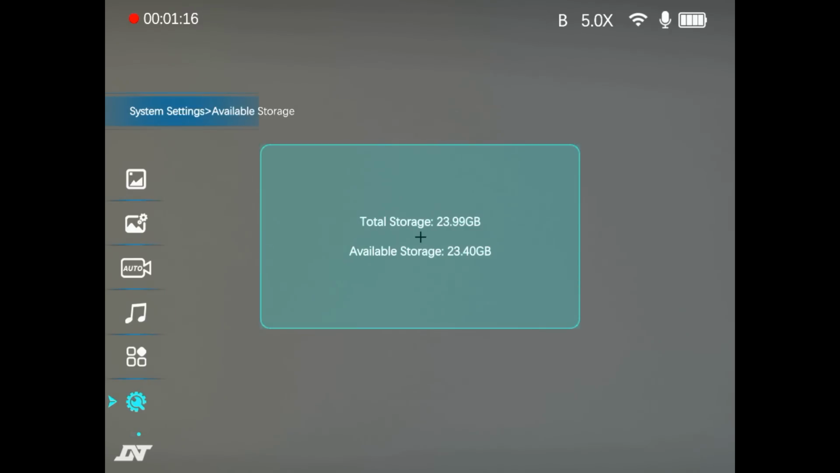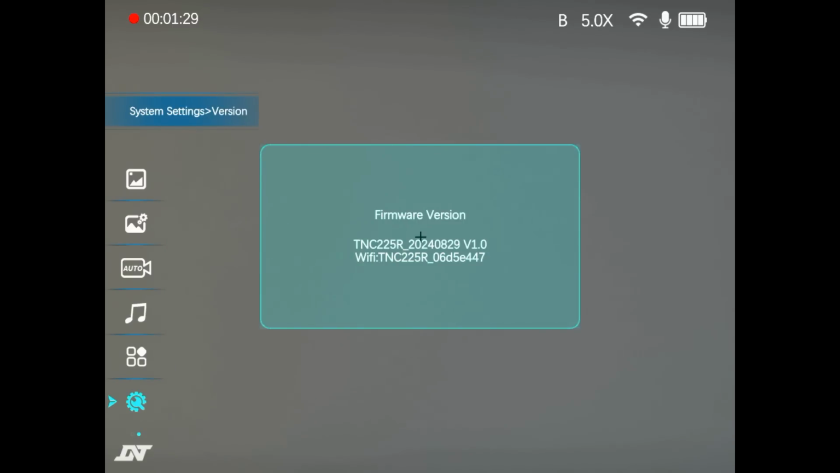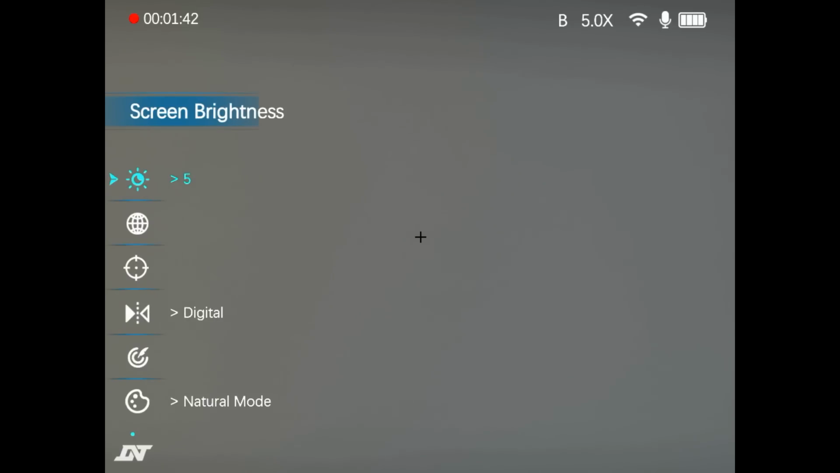So if we go in there, you can see that your total storage is about 24 gigabytes of memory for video storage. And then finally on this one, you've got the version, which gives you the firmware version and also the Wi-Fi code, and that's the last setting in the menu. So if we go down from that, we're back where we started again. To come out of the menu, just hit the left button.